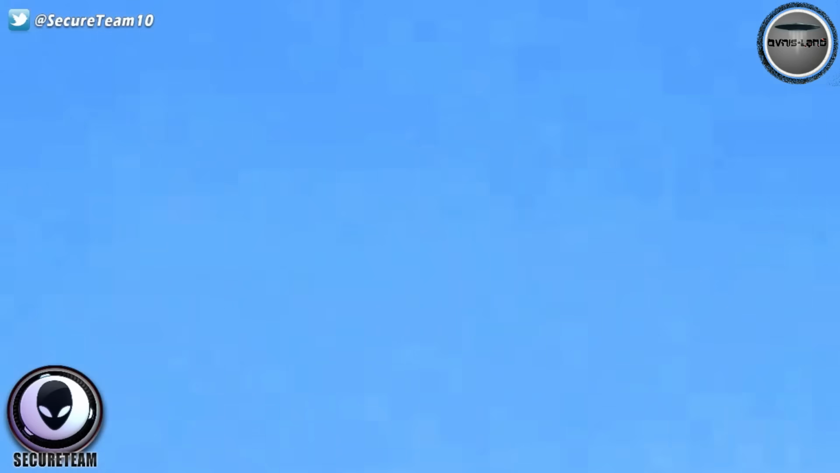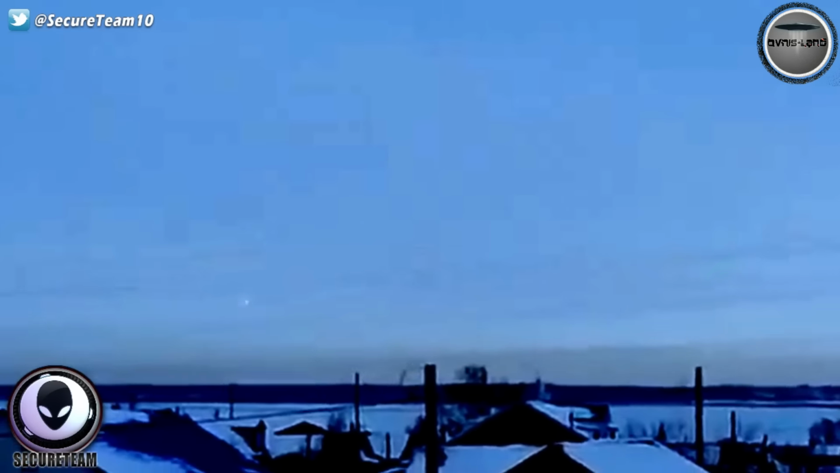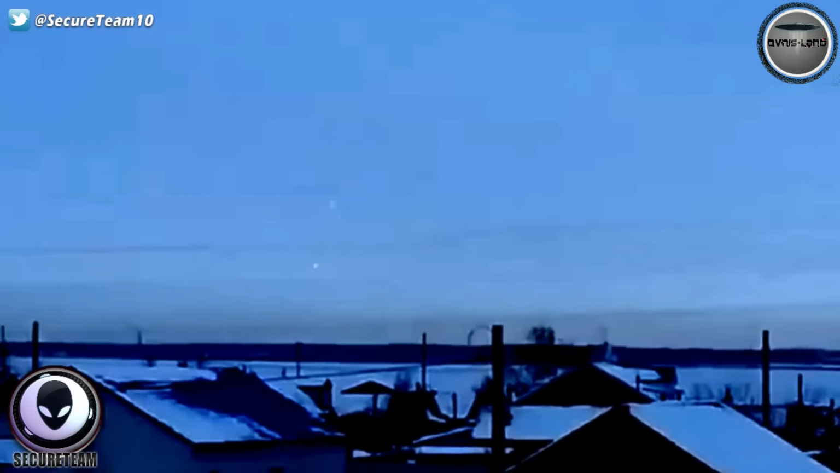This was caught over the Poltava region of Ukraine. The video states that these objects appeared in the skies near a village called Rozozinsky in the Poltava region of Ukraine. The unknown objects were emitting light. Locals began to record them on their cameras. At different times, the lights will randomly change their positions, with the bright light in the sky almost out of sight. That's the best translation I can get.